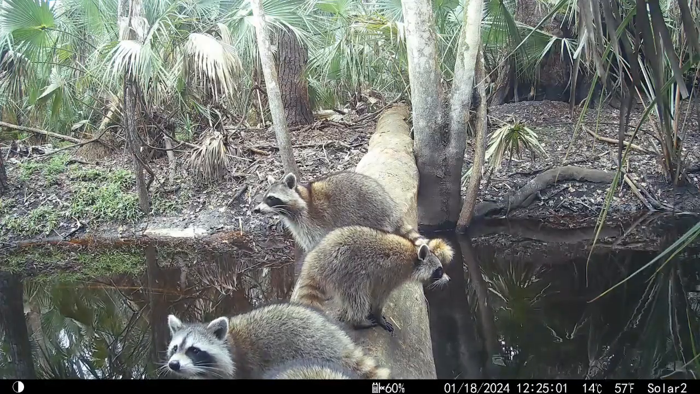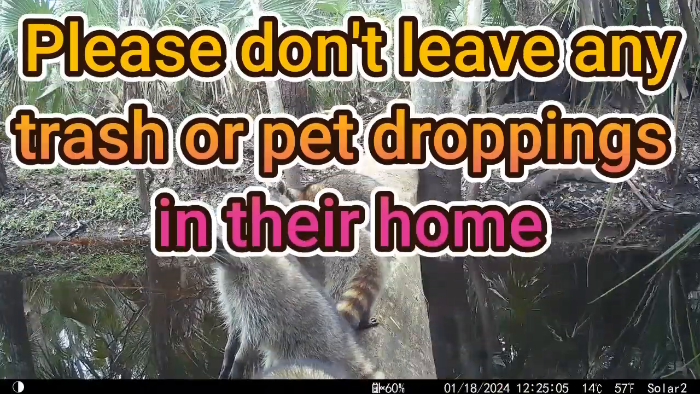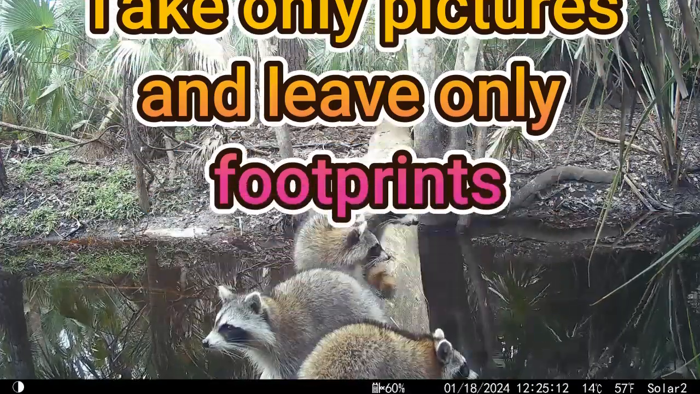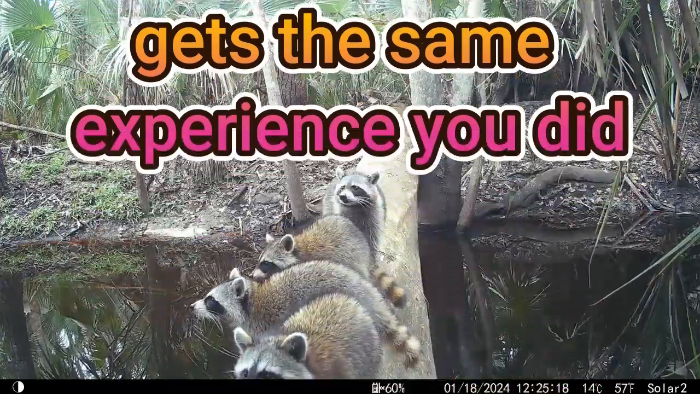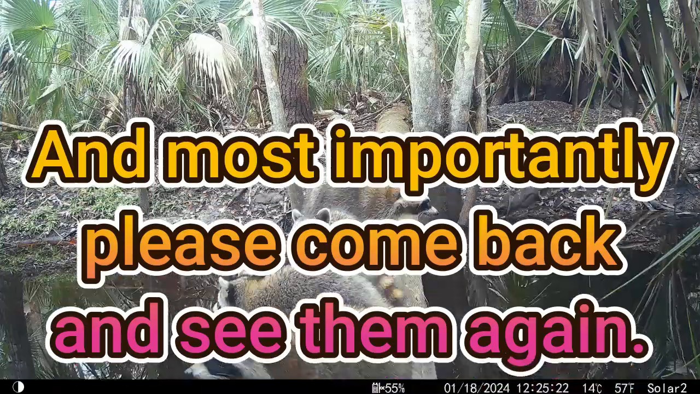And you guys that have pets, you walk your pets through there, please don't leave any trash or pet droppings in their home. You guys pick up your bags. I see them more and more every time I go. Take only pictures, leave only footprints, because it's their place. We don't want to steal from them or leave them anything extra. Do that so the next person gets the same experience you did. Most importantly, come back and see them again.